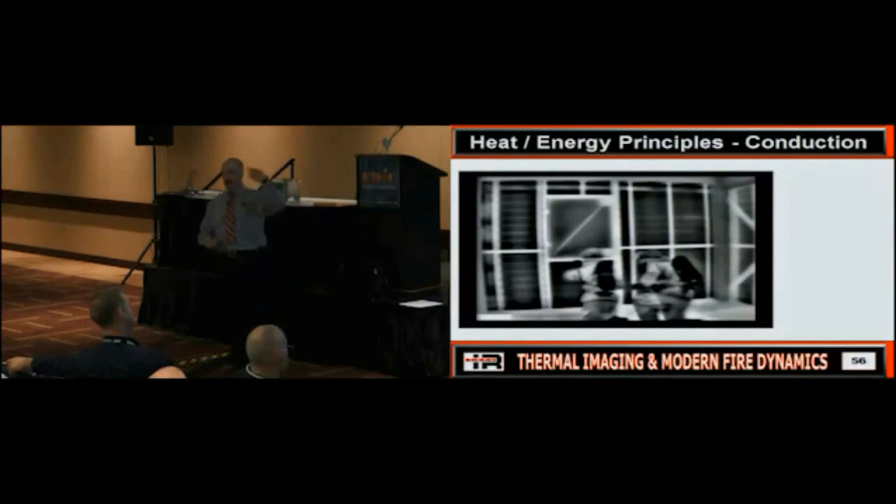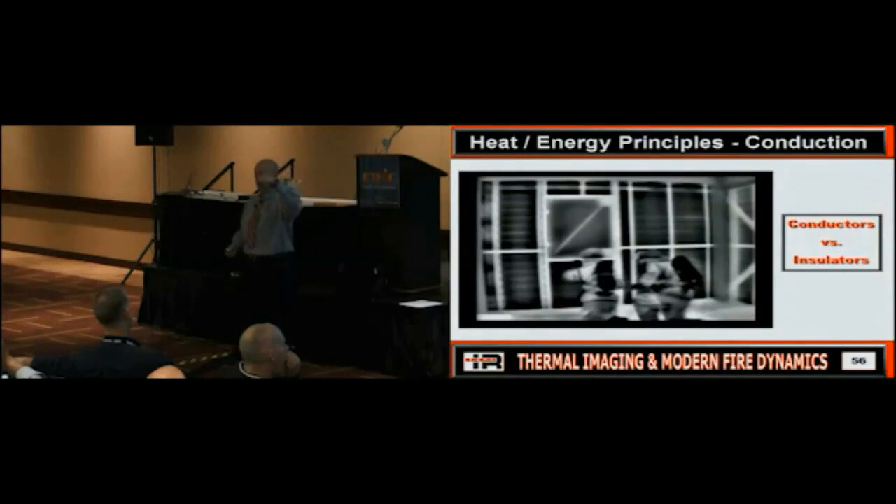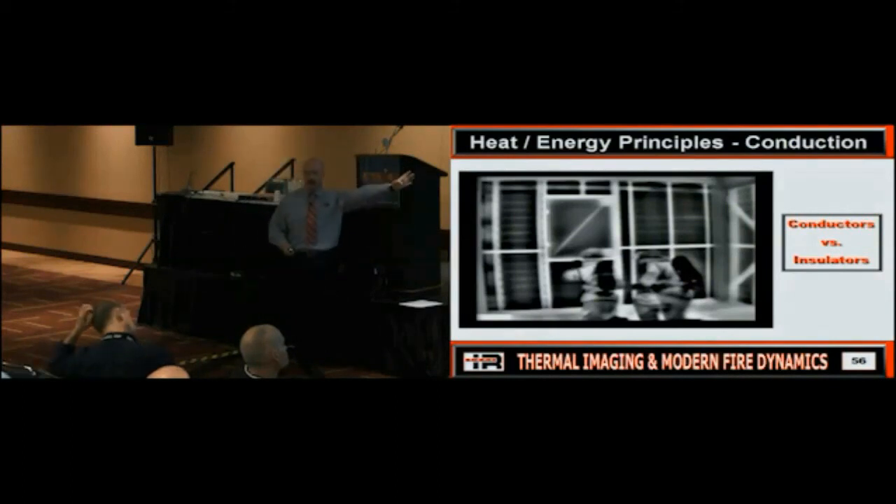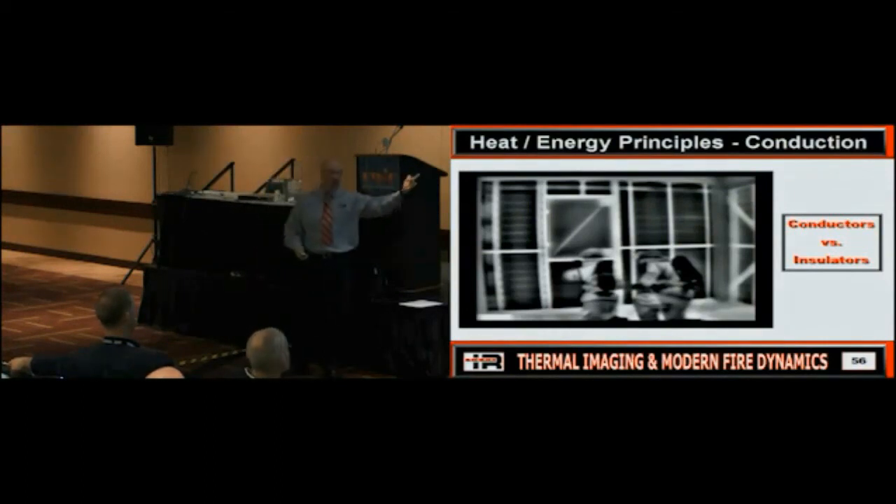So we've got to understand how our building construction translates to what we're seeing when we talk about things like conduction, right? Do I have good conductors or good insulators? Wood obviously is a good insulator, but metal's a great conductor. So we've got to understand, as we're using our thermal imager, what are we seeing and why are we seeing it? How does that relate to building construction? Can you identify a pipe chasing a wall? If it's good conduction, you probably can, right? So if we've got fire traveling different ways, that's a good question. But if the materials are good insulators, can we see through anything?